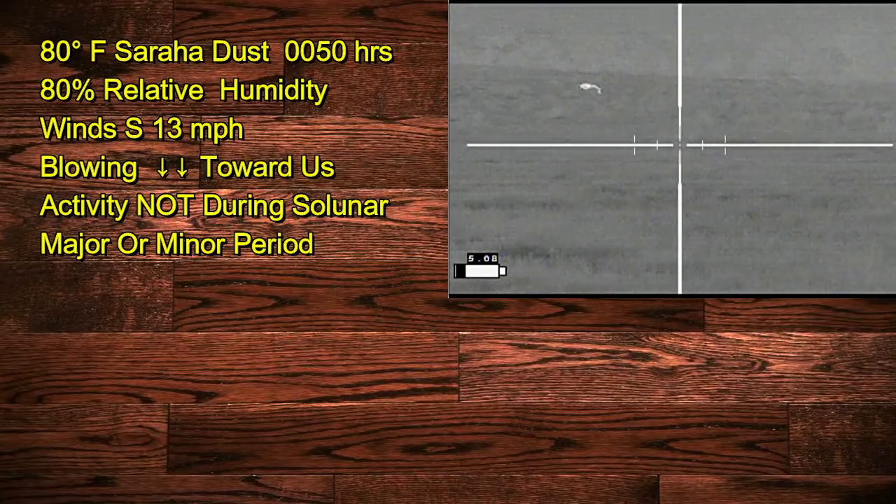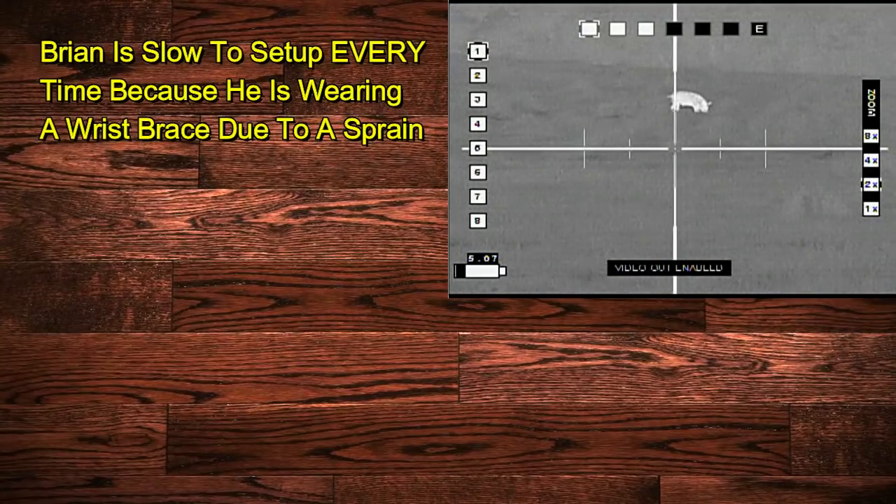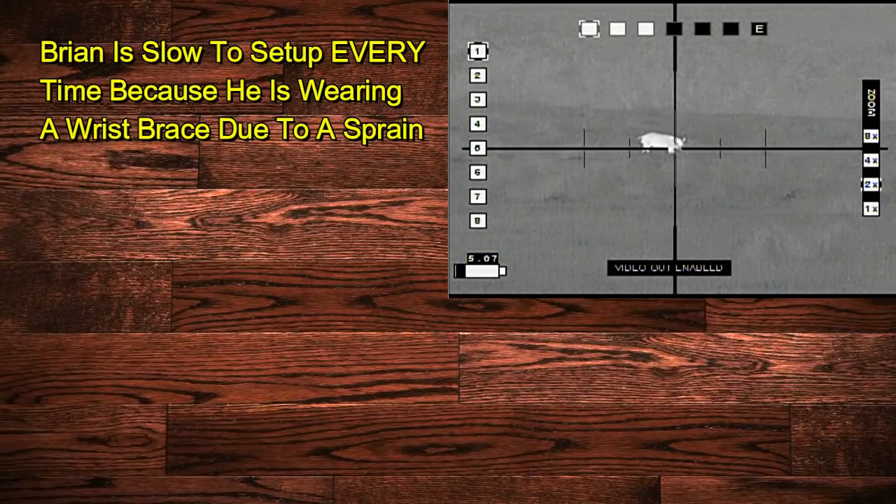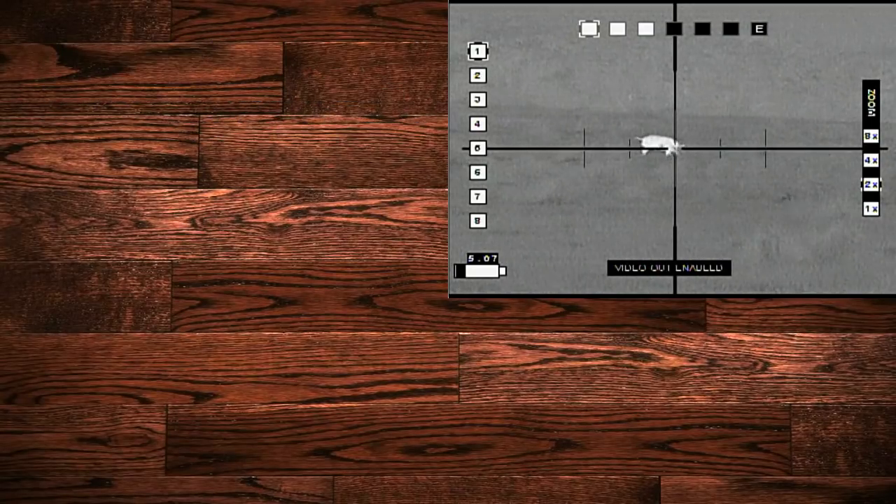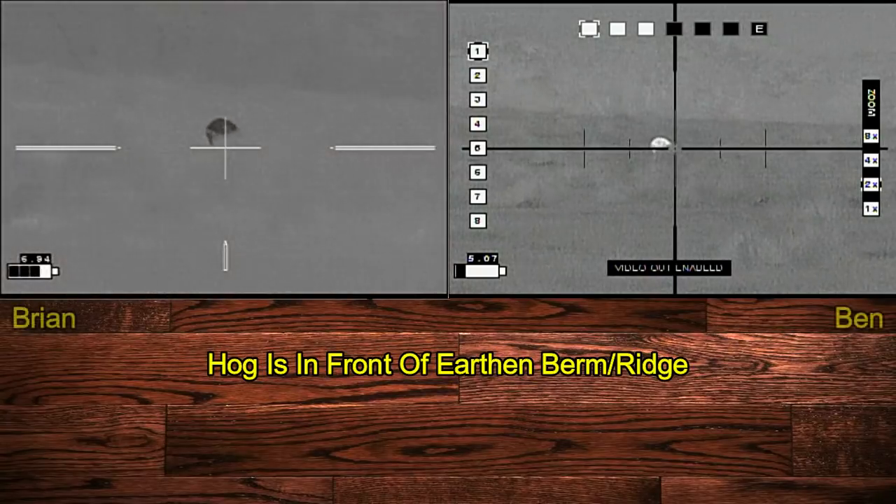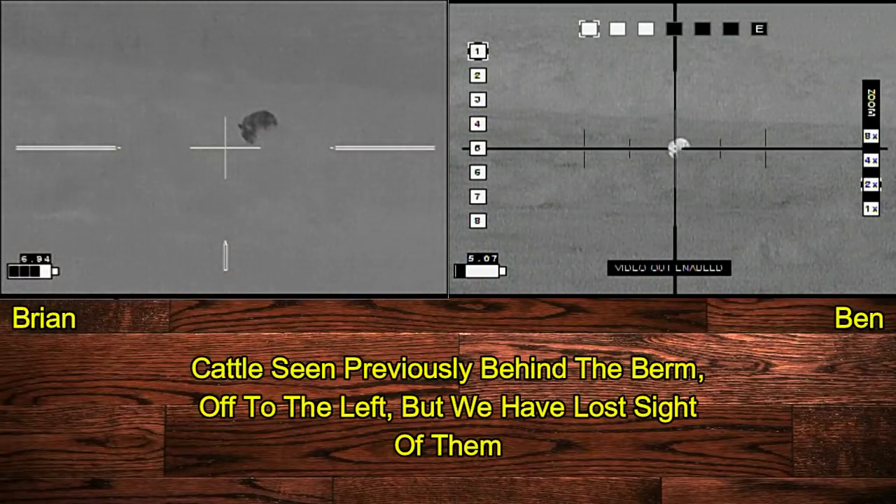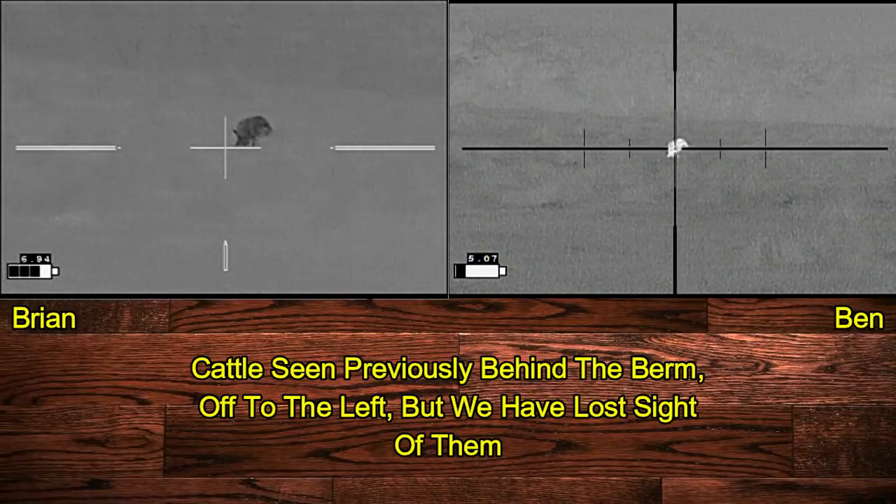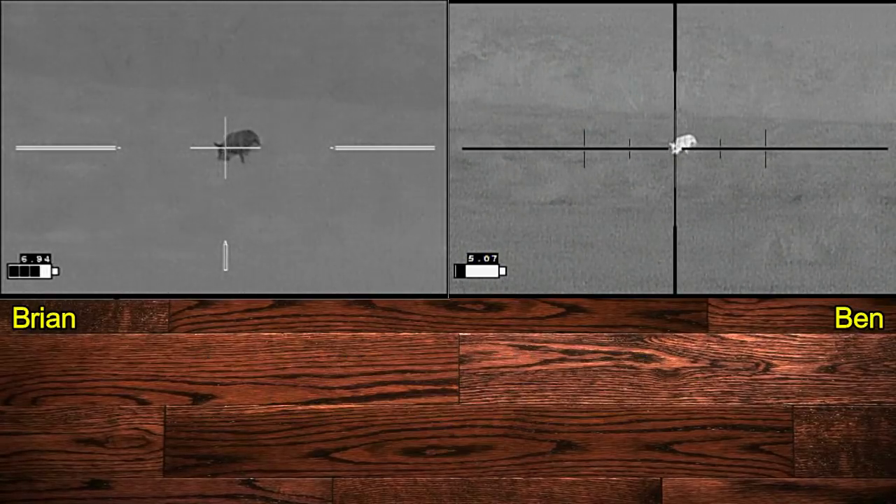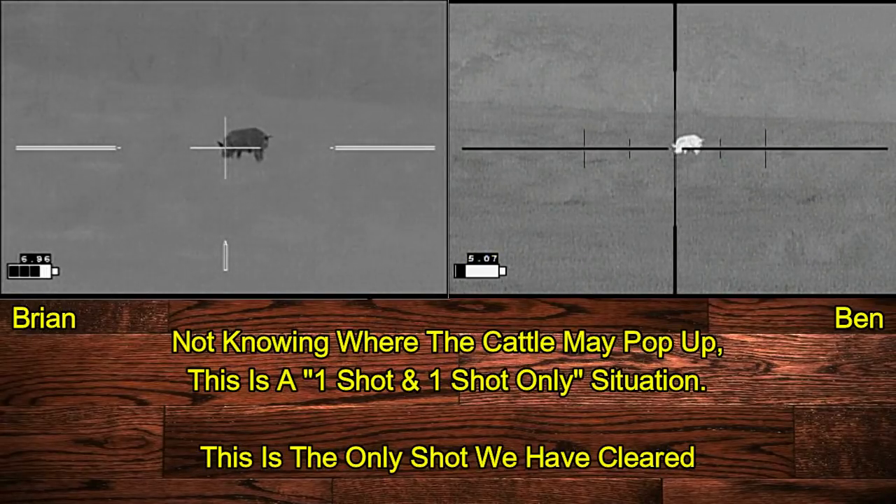I've got no cows in the background and I'm good to shoot from here. So here we've advanced on hog number 4. We've got a bush obscuring. Okay, I'm clear. We've got mostly bud. Hold on. Are you ready? Ready. 3.